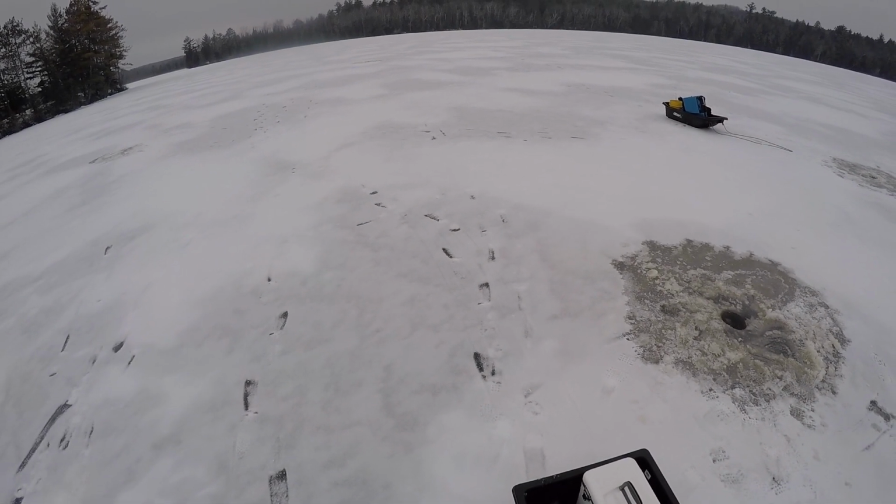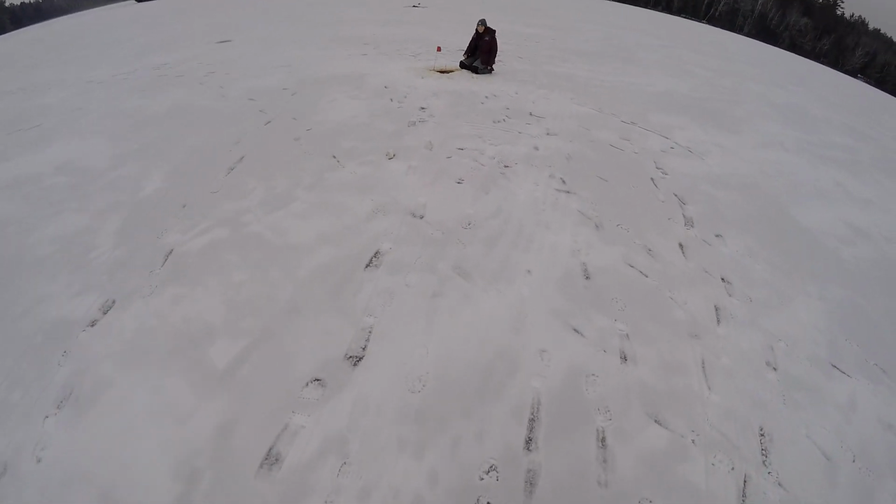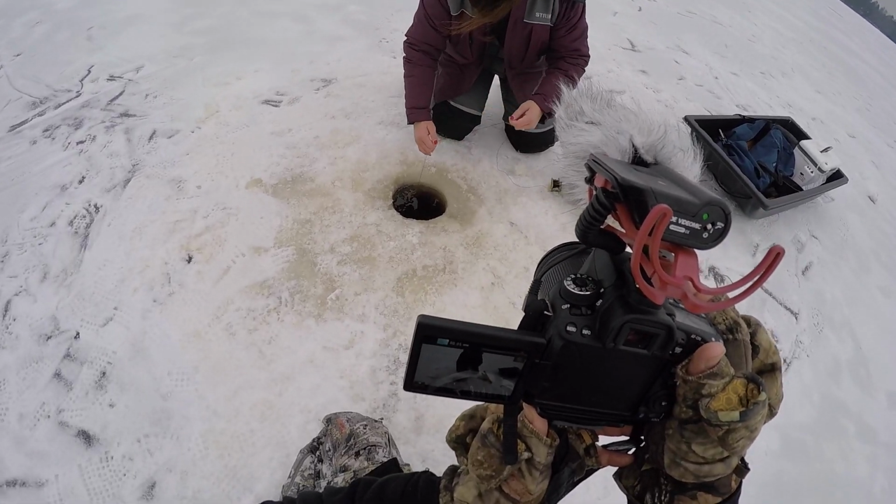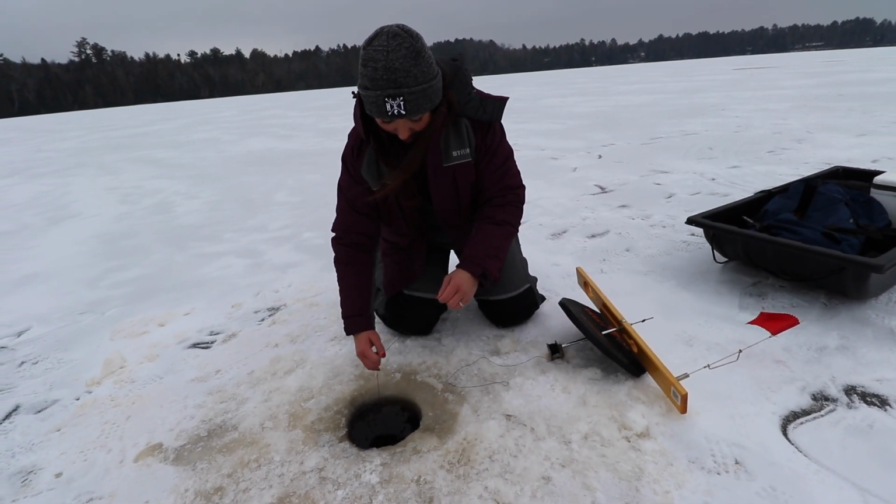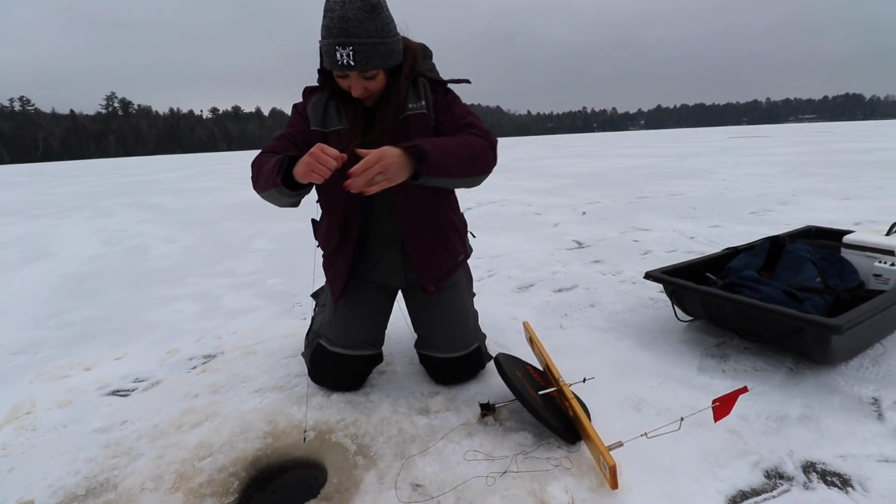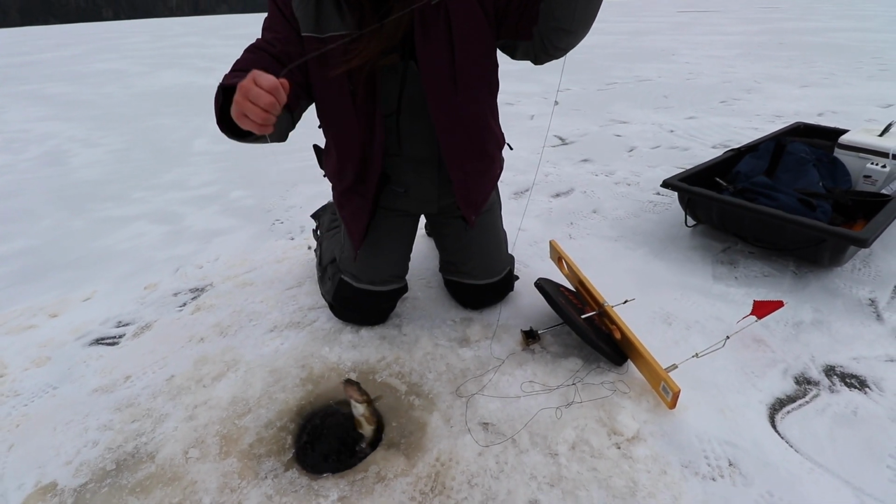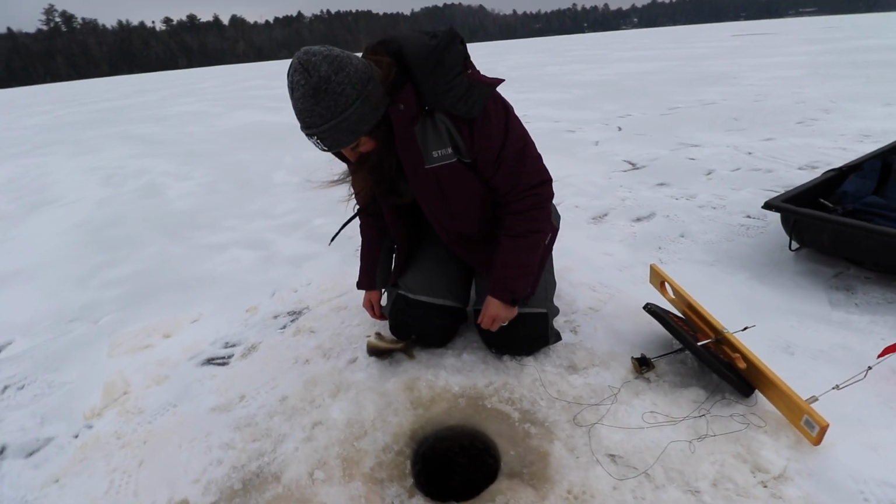Oh, we got a flag. We got a flag up. I had to get those fish because the eagles were getting them. All right, baby, feel them on there? Set it. Feel them? You on there? Yes. Oh, he's close. Where is he? I don't know. Oh, nice. Dude, keeper walleye. Look at that. Nice. That's a keeper walleye.